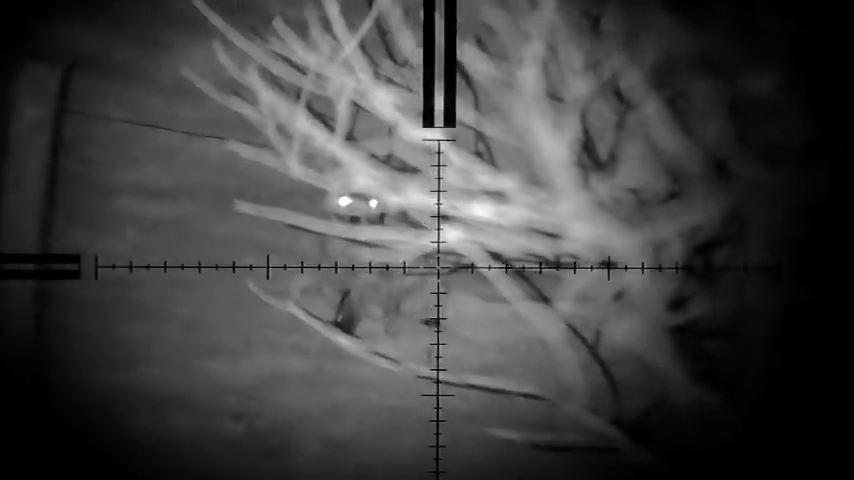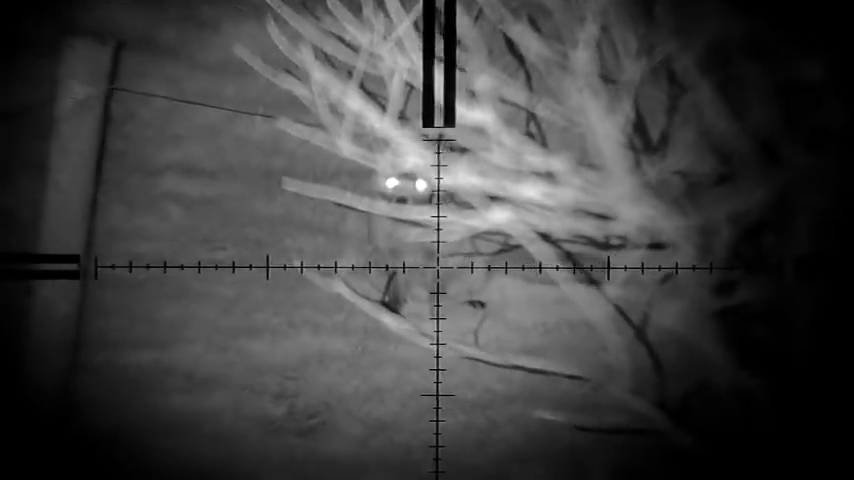The fox knows something isn't quite right. It's keeping an eye as it's watching us. It knows something's going on. It's definitely looking straight at us. It can sense something's wrong. And it's going. Now I'm watching to see if it's going to stay still. I'm getting ready to shout if it decides to keep going away from us. But it presents itself here. Take the shot, very clean, and it's down.